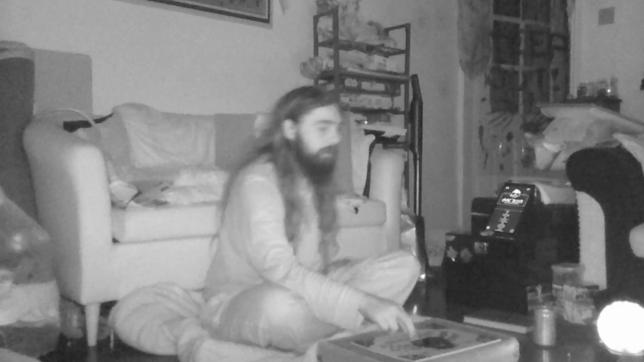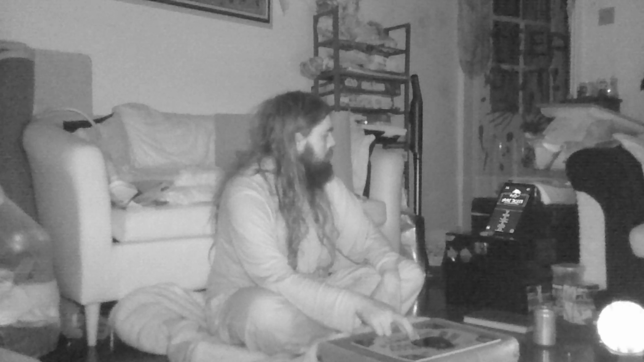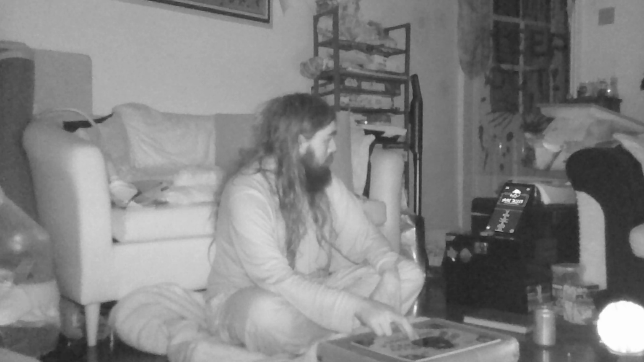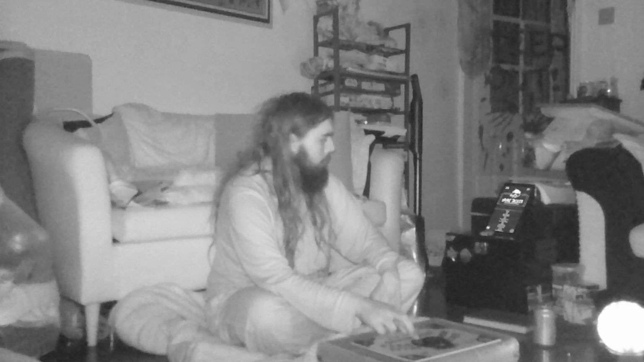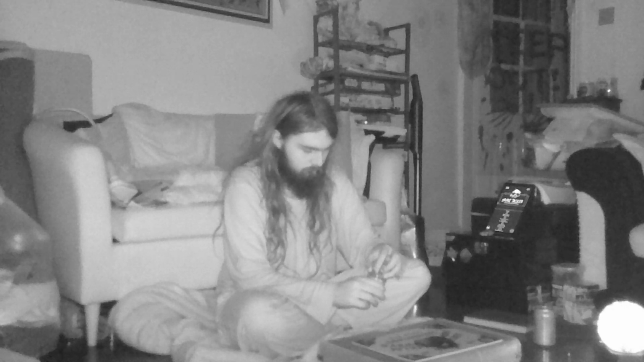Oh, two candles are going out. Yeah, the middle one's still there. Yeah, that candle's just gone poof. The back one's still just about lit, I think. But this front one's just gone out. Right, I'm going to light that front candle. Ooh, just dripping wax everywhere.